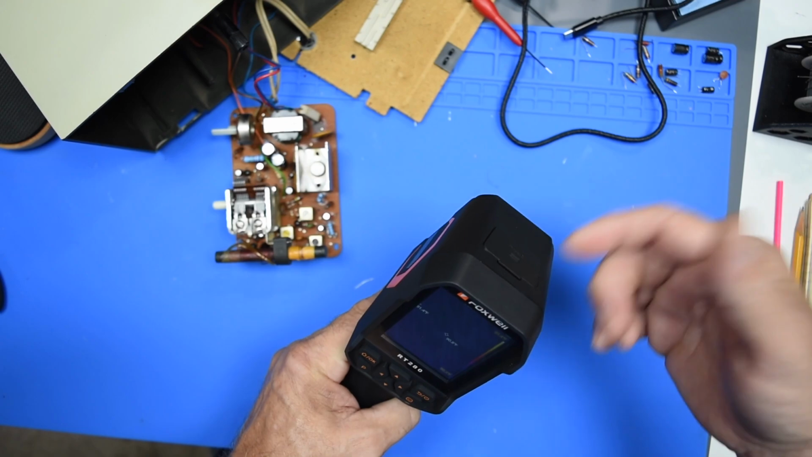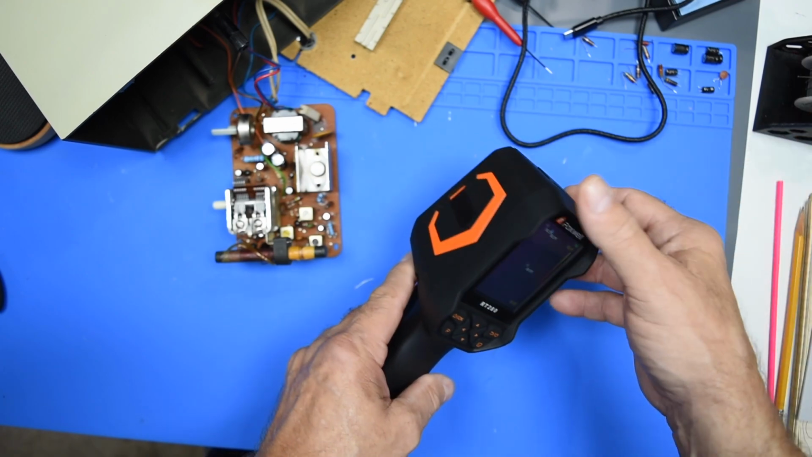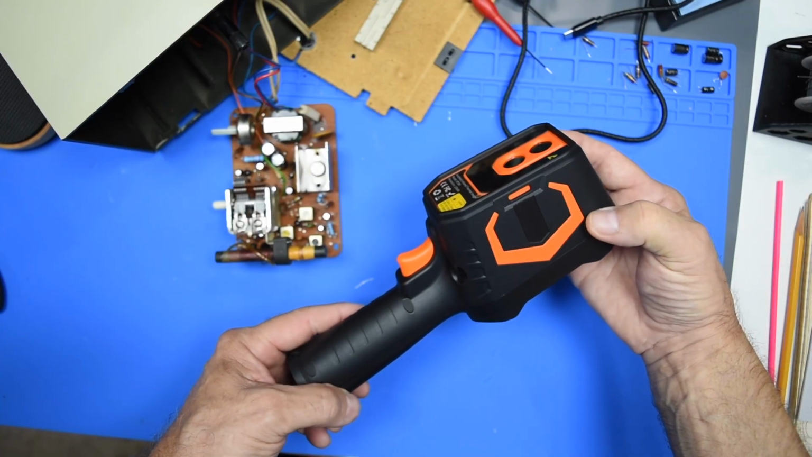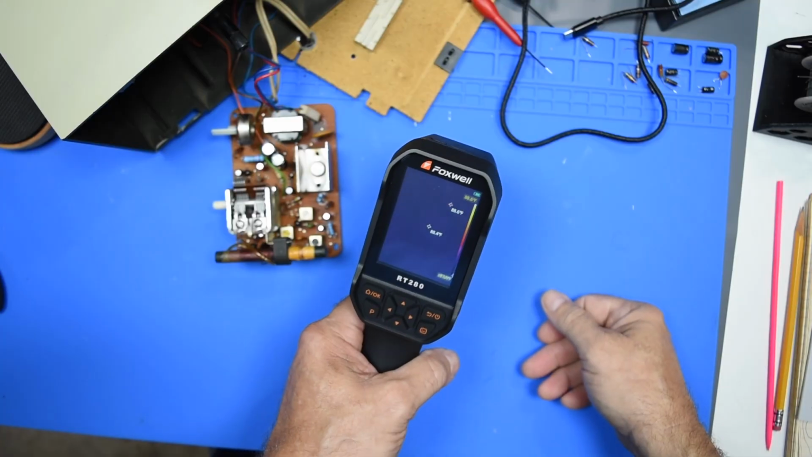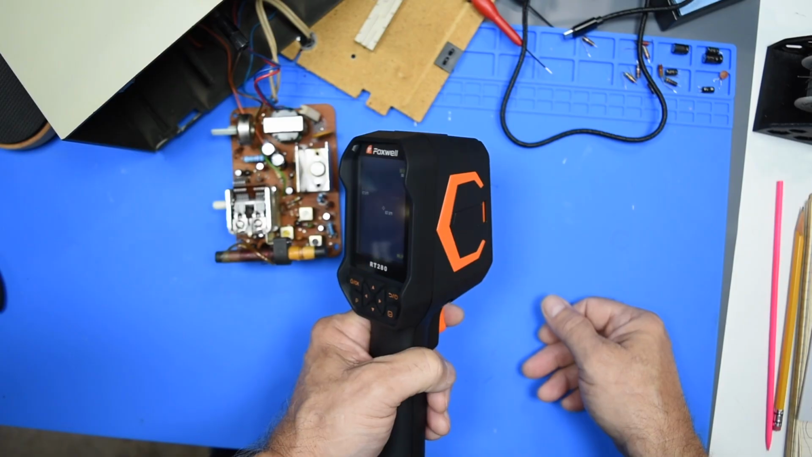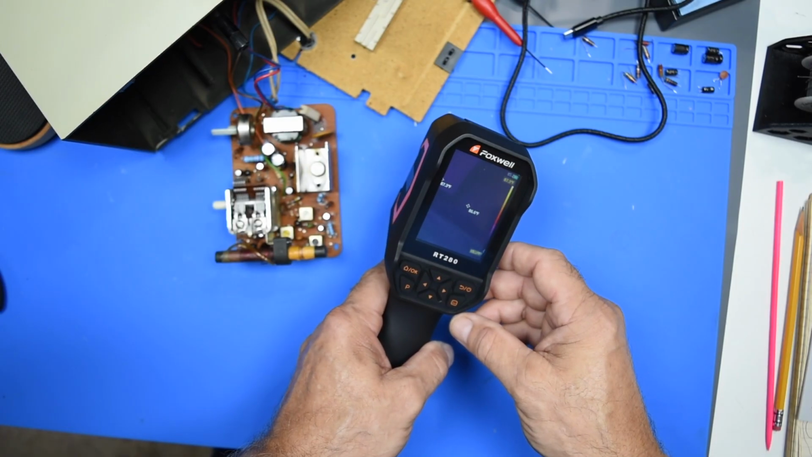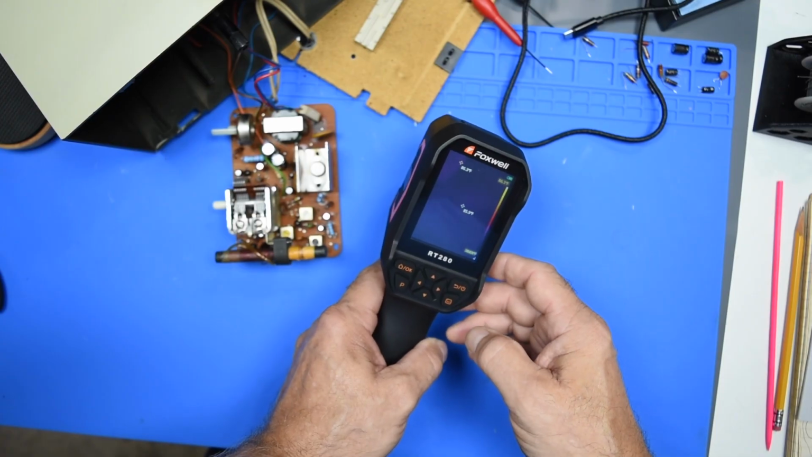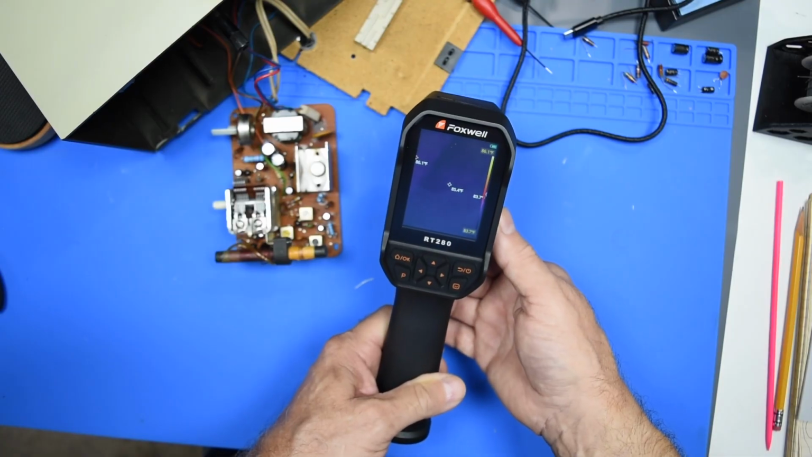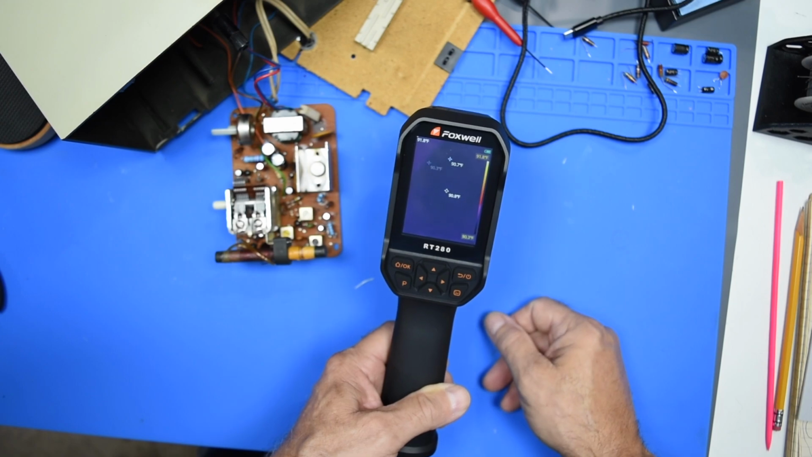I'm sure it's as simple as plugging it into the computer, just like a USB drive, and just downloading it right to your computer. If I figure that out quick enough, I will include that at the end of this video. But there you go, a Foxwell RT280. All kinds of other functions on here.